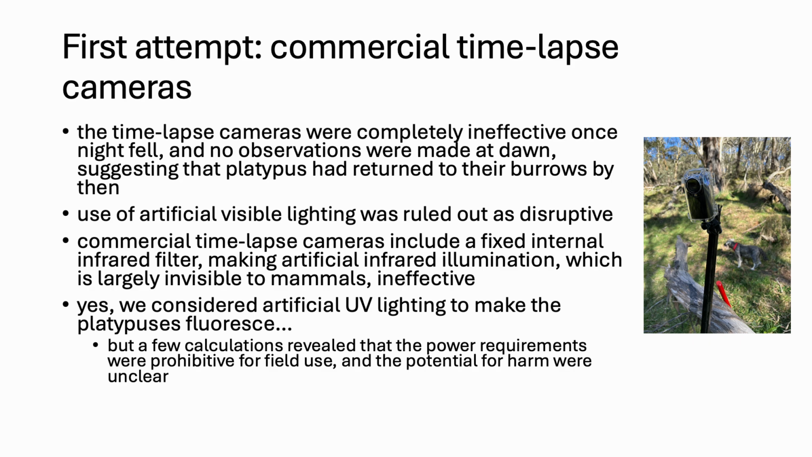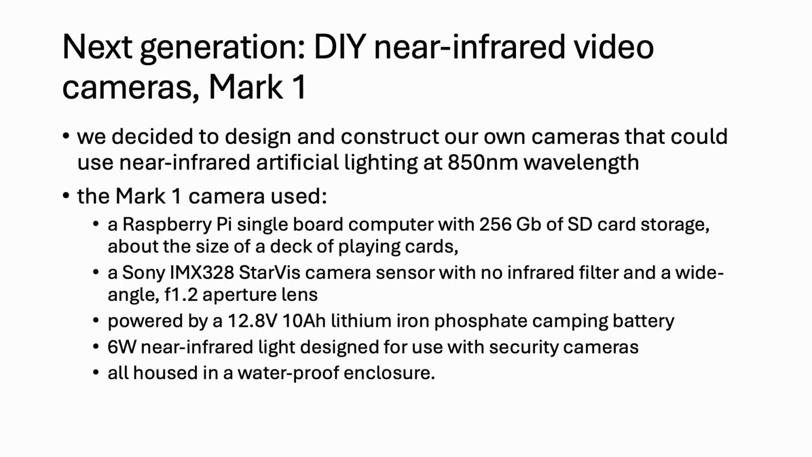And yes, we did actually consider artificial UV lighting to make the platypus's pelts fluoresce, as was reported widely in the popular media several years ago. But a few calculations revealed that the power requirements were quite prohibitive for field use, and also there was quite a lot of potential for harm to platypus and other animals if bombarding them with high intensity ultraviolet light all night. So our next generation attempt was some do-it-yourself cameras, this time using special sensors, and artificial near-infrared lighting at 850 nanometer wavelength.